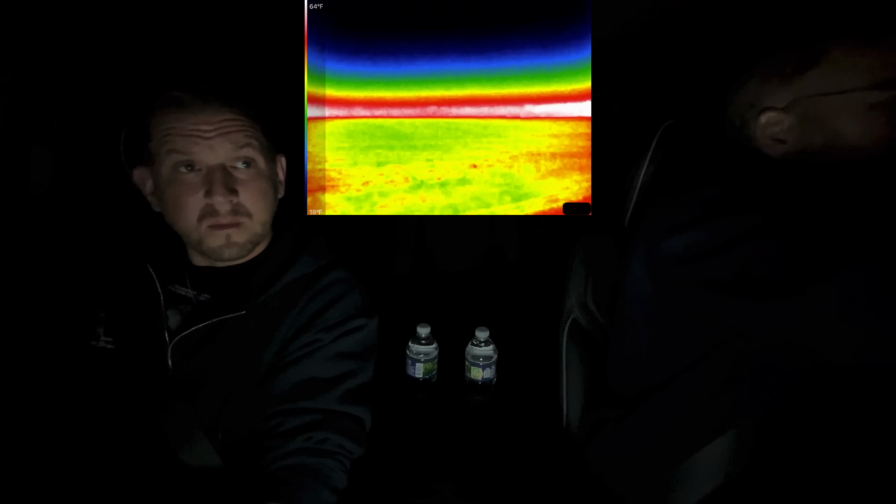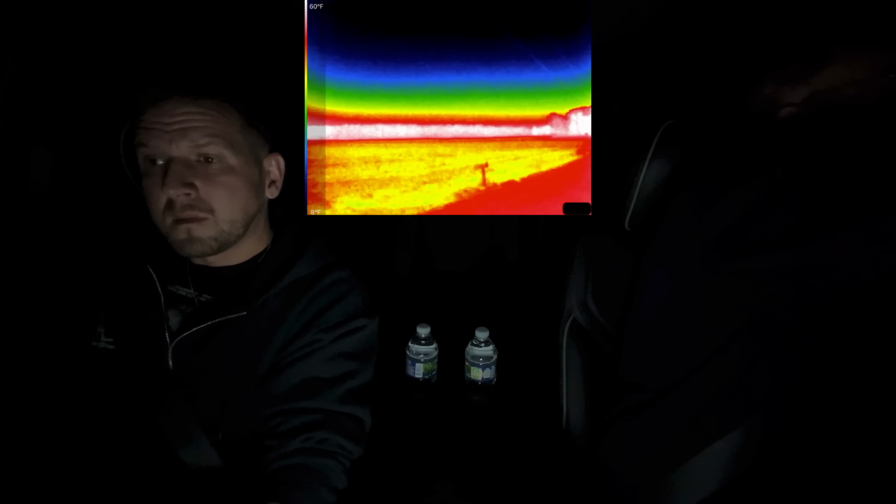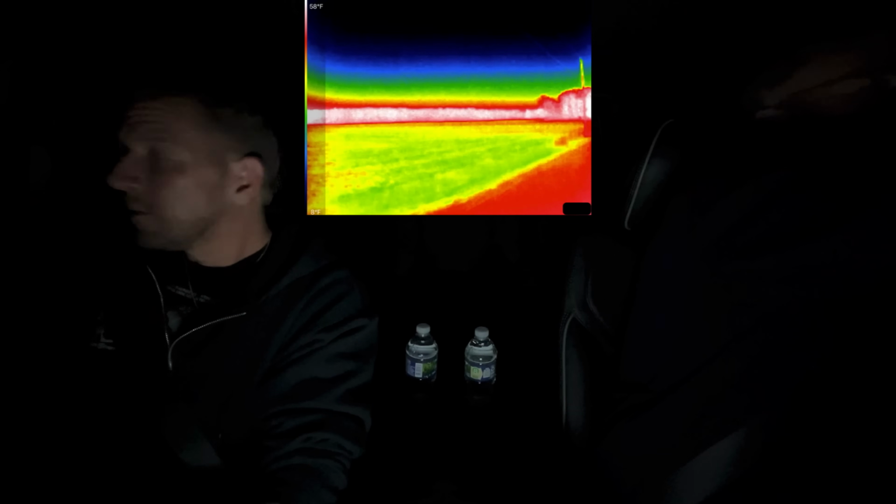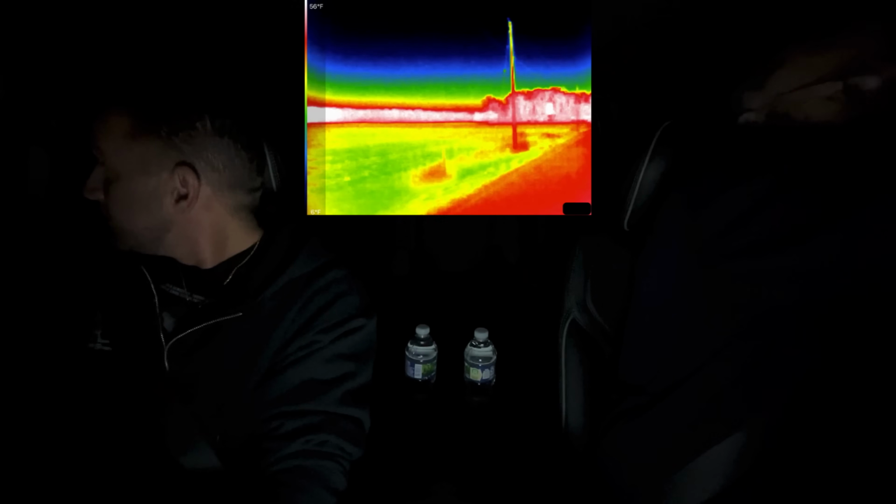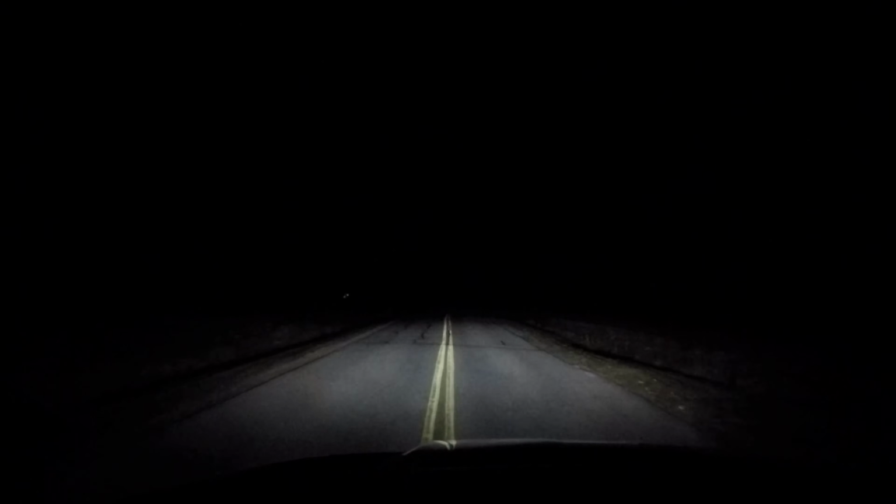Okay, nothing up here. What was that? I don't know. The house is making all kinds. Oh, it's the silos. The silos? Yeah, the grain silos.